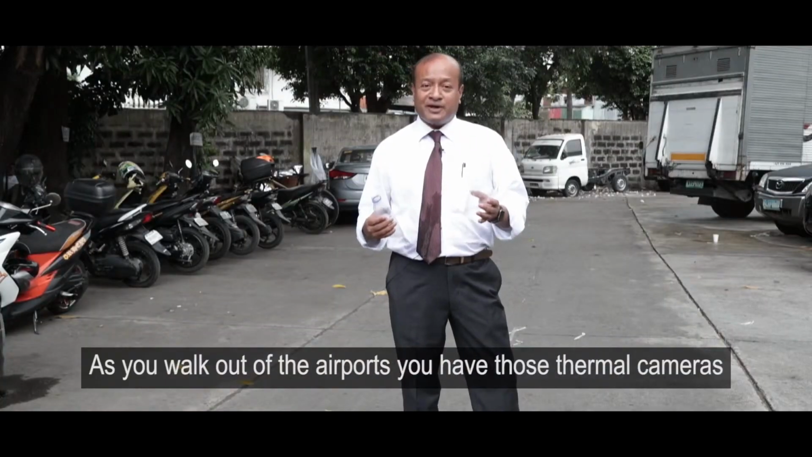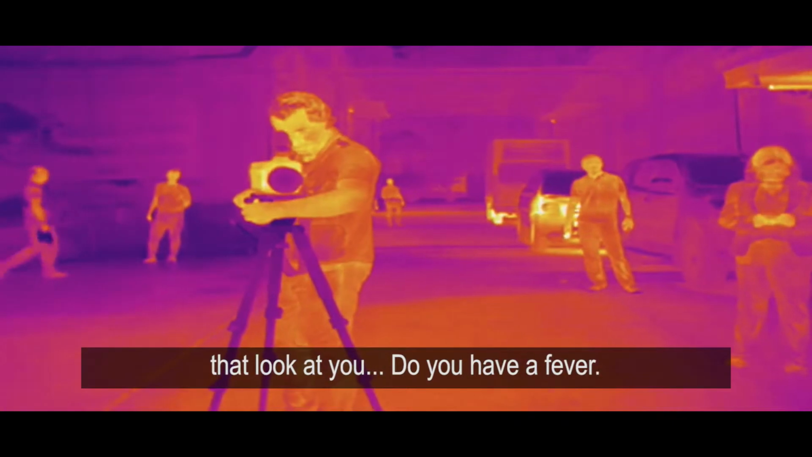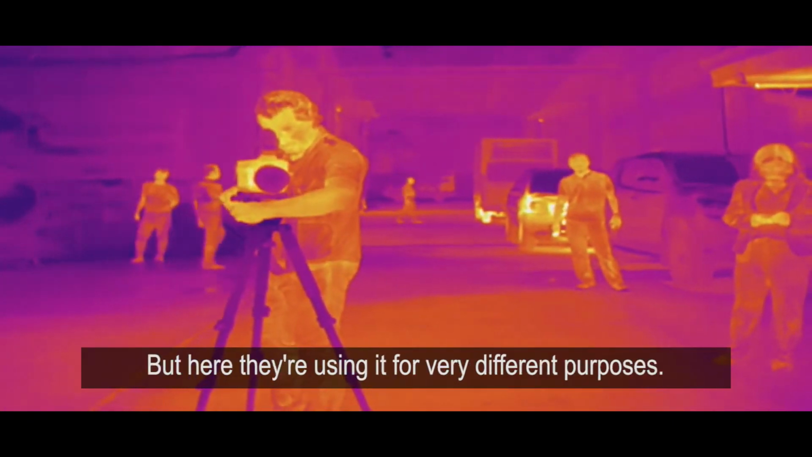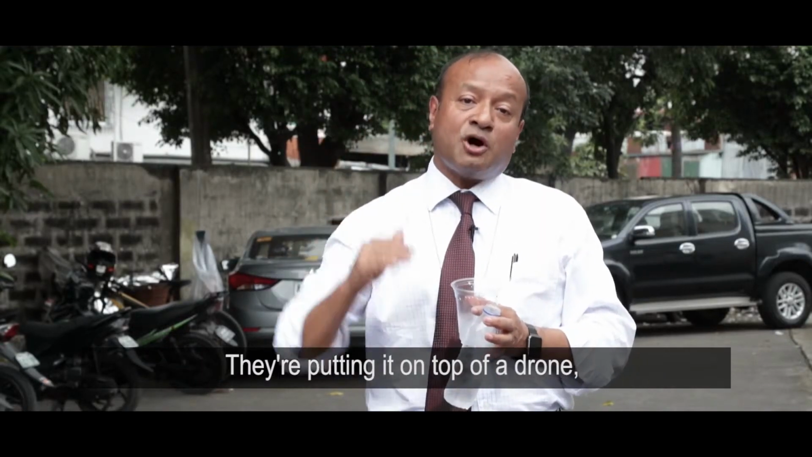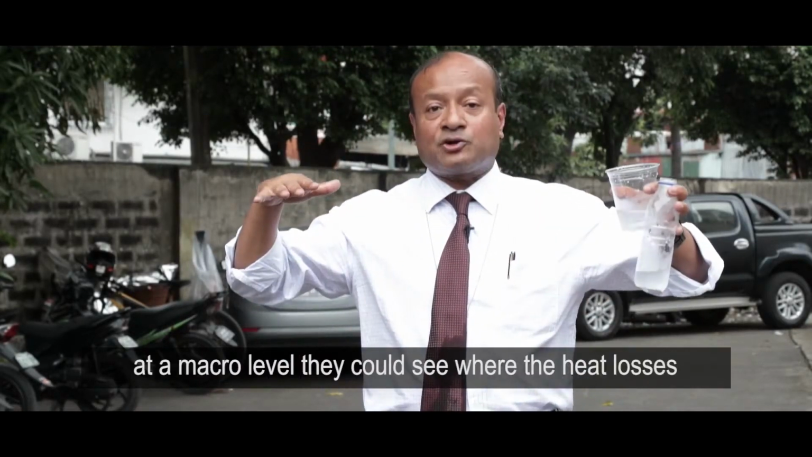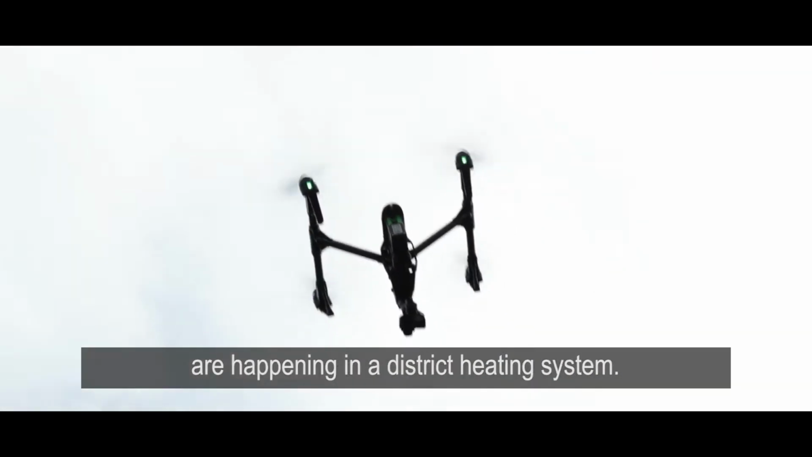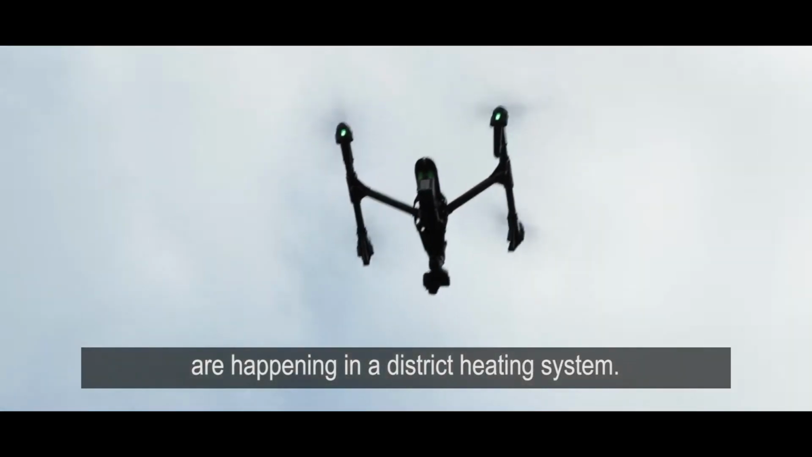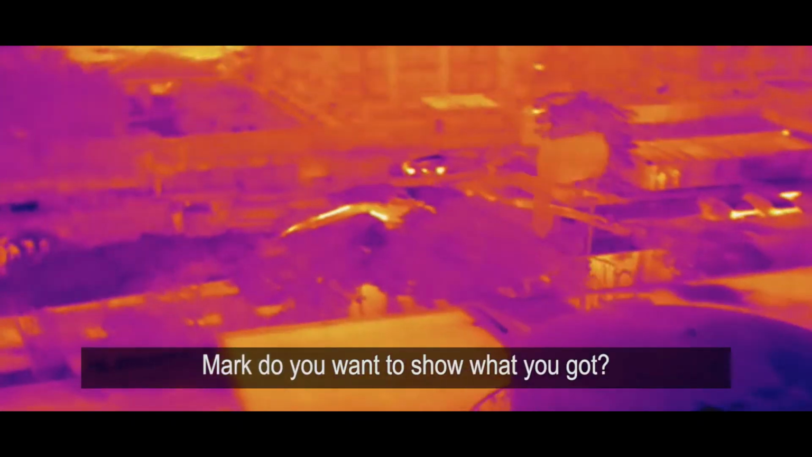As you walk out of airports, you have those thermal cameras that look at you, do you have a fever? But here they are using it for very different purposes. They are putting it on top of a drone, and at a macro level they could see where the heat losses are happening in a district heating system. So let's talk to Mark and see the technology. Mark, you want to show what you got?